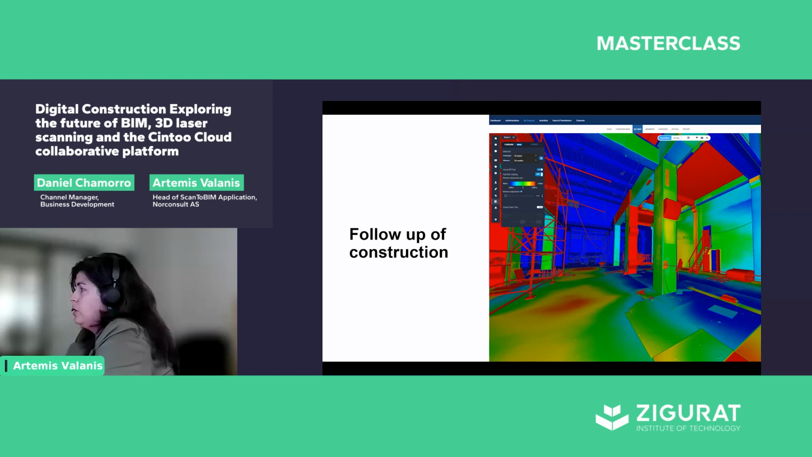Some features that are very interesting for Cintoo, or some applications, we should better say, is follow-up of construction based on 3D scanning and modeling. In this case, our client had a model of a factory, of a warehouse that should be built. This was a project that had started and stopped several times.